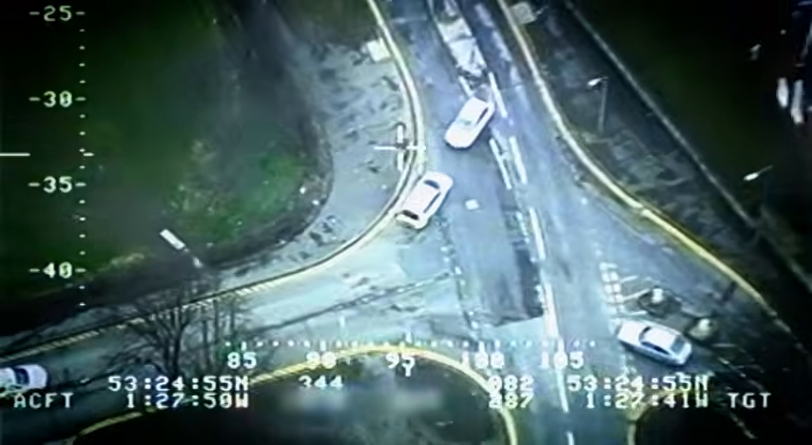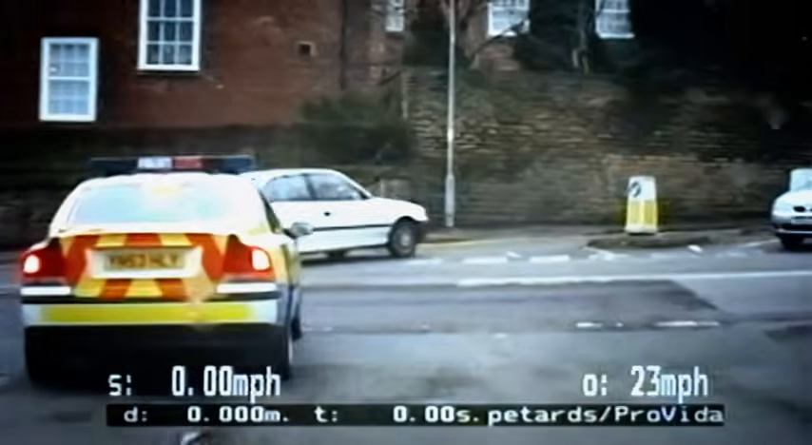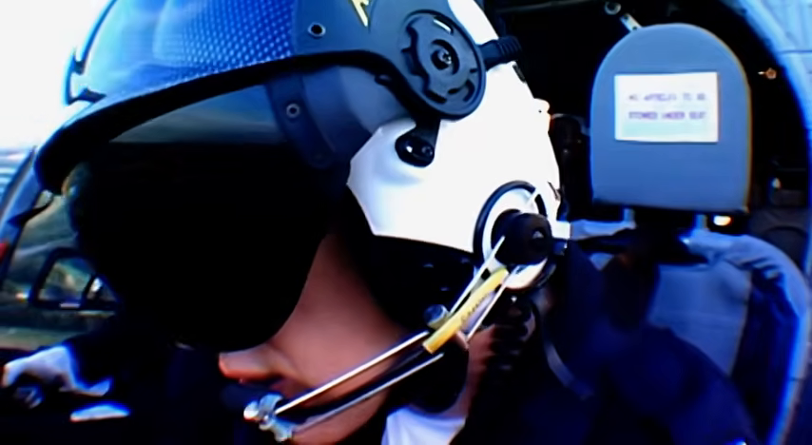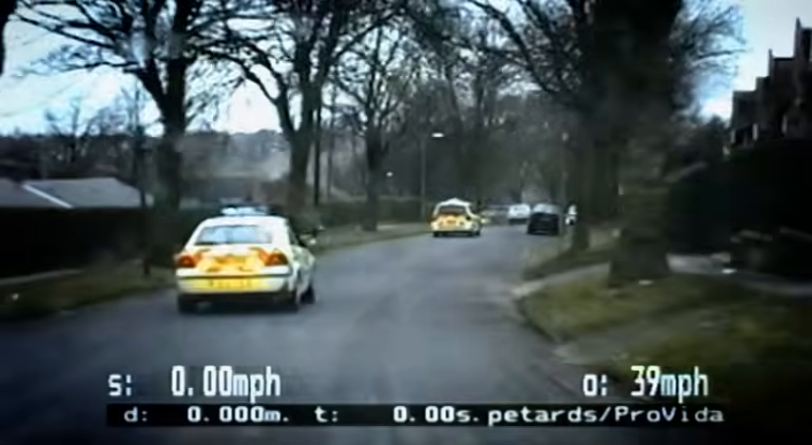99, just on the road. Stand by. Now, not a long way. You'll hear the helicopter giving the speeds, or you'll hear the commentary from the officer giving the speeds. 17, 18 miles per hour.